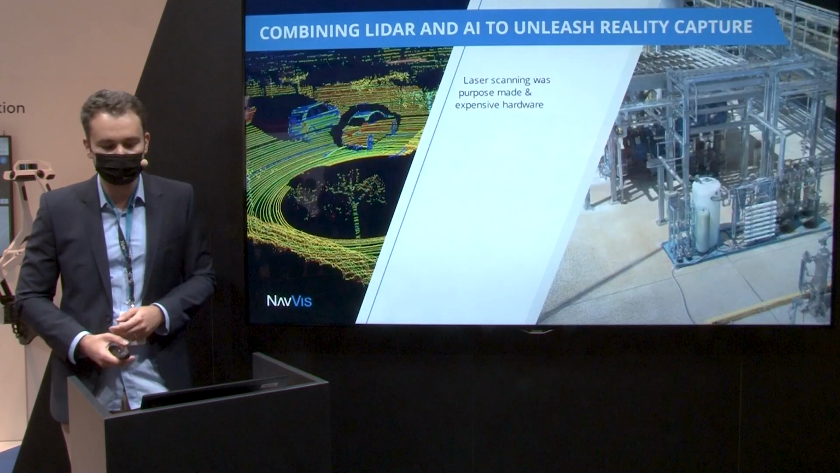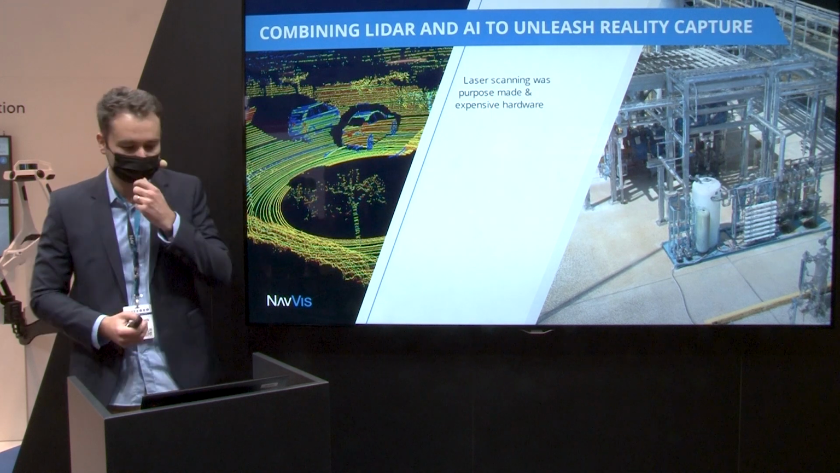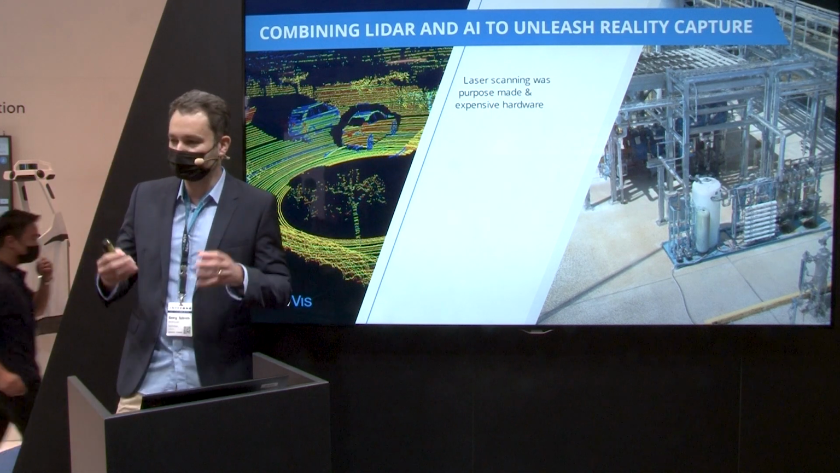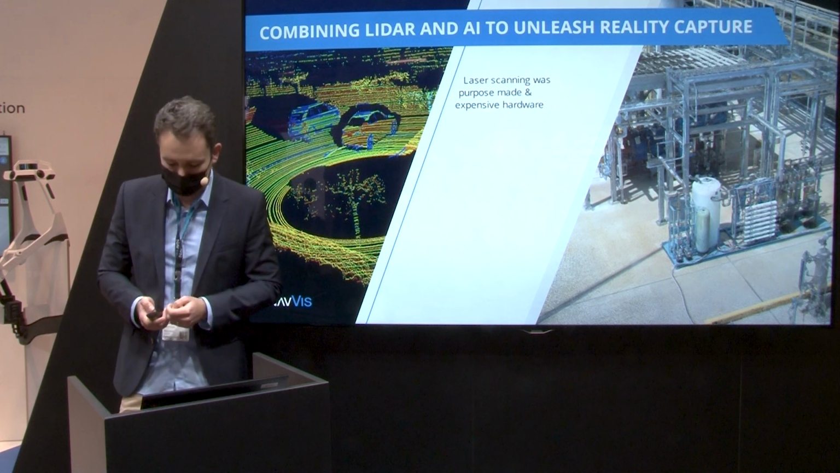So let's understand this a little bit more in depth. As I said, laser scanning in the past has relied on purpose-made, precise pieces of hardware, and they have obviously been very expensive as well.